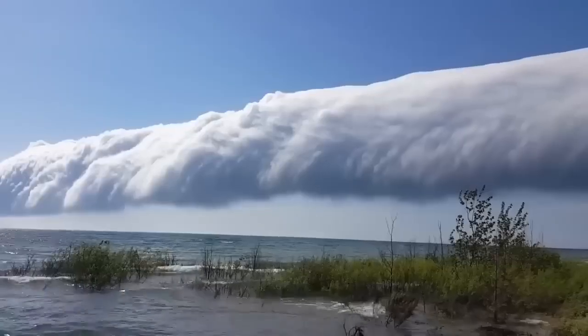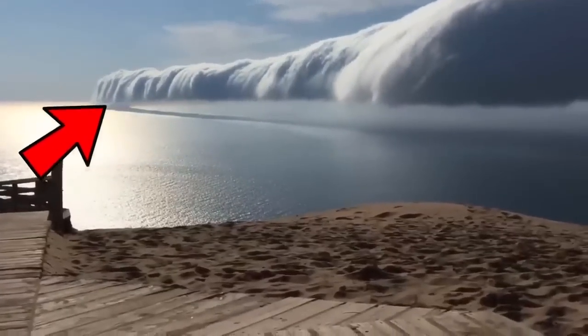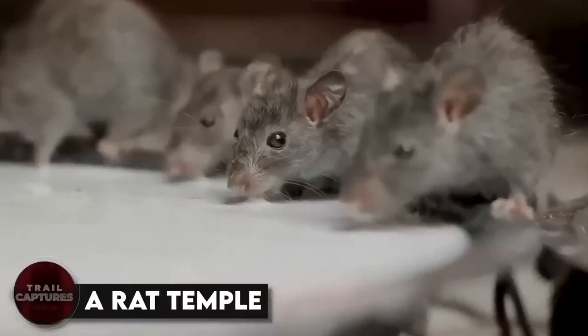Basically, it happens when the air is really humid in the early morning, and a cloud forms at the front of it, creating the leading edge of a cylinder. Pretty cool, right?